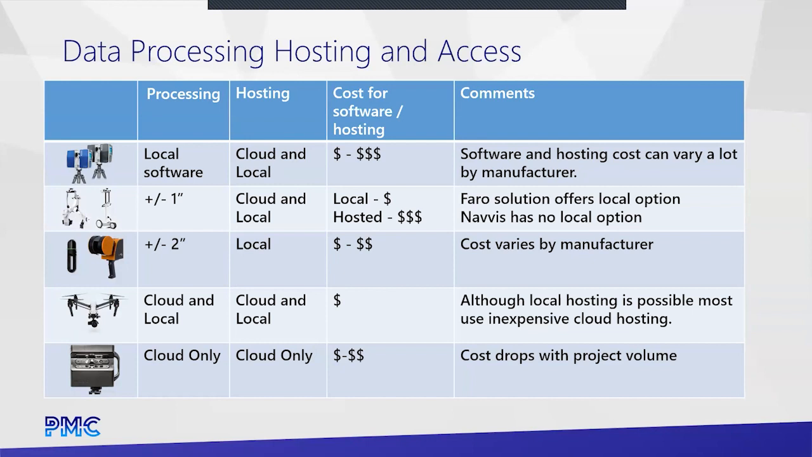The hosting is going to cost less money than the nav is because there's less processing going on with those. Photogrammetry is cloud or local. Same with the hosting of that data, cloud or local. And it's cheap because there's a ton of competition in this market. So the prices for processing the data are amazingly inexpensive.